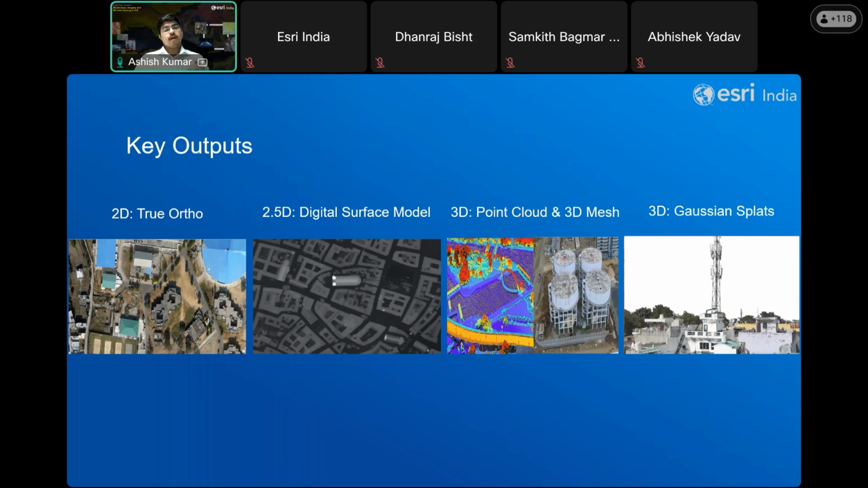Second, ArcGIS Reality lets you create accurate 2.5D digital elevation models. These can be used for topographic surveys and hydrological analysis. And in 3D, you can create point clouds to provide a highly accurate representation of reality. They can be used for 3D point measurement and point cloud classification.